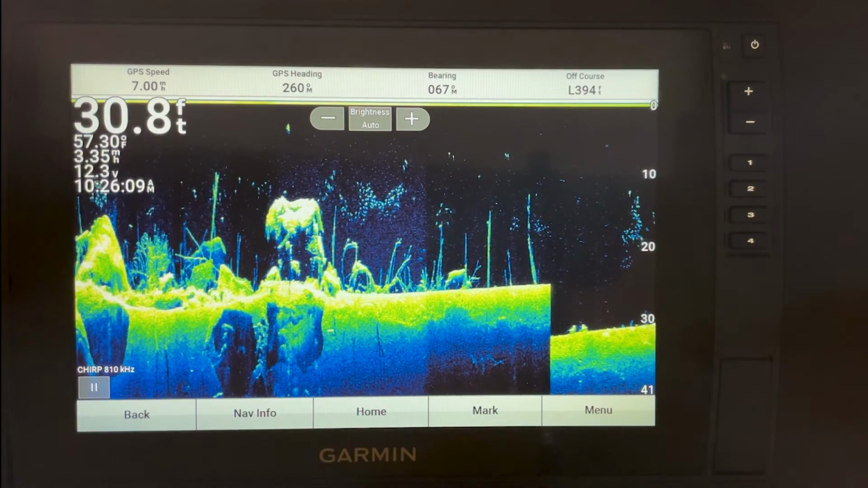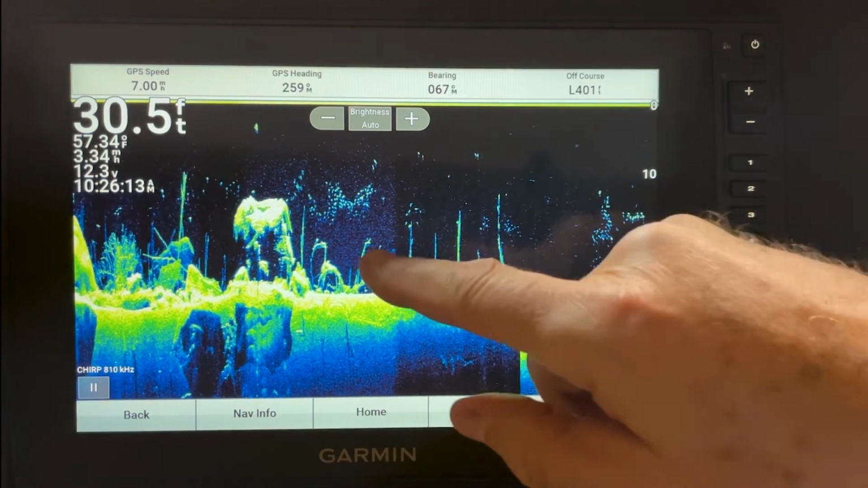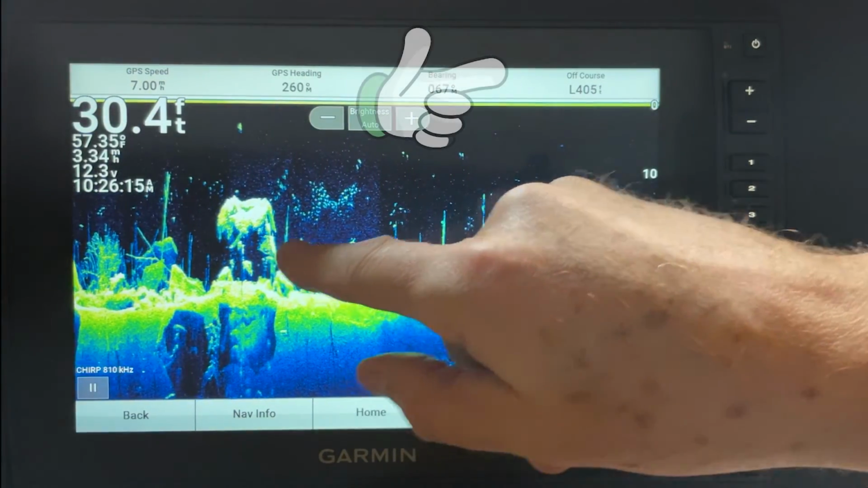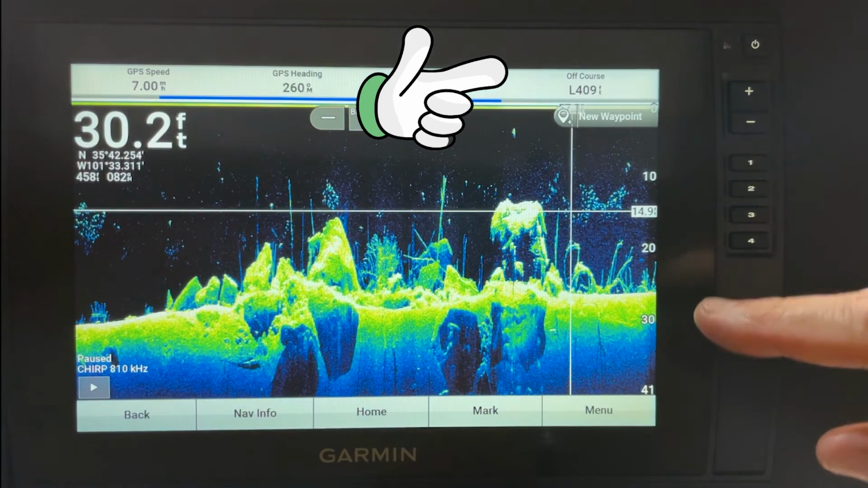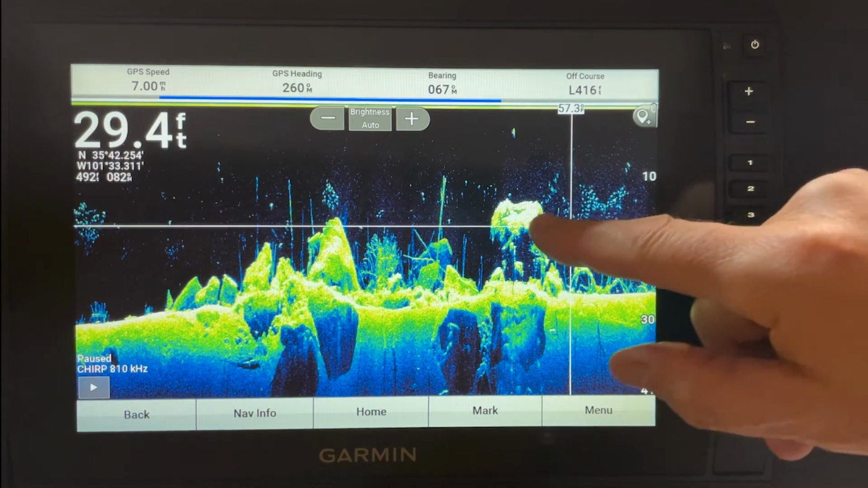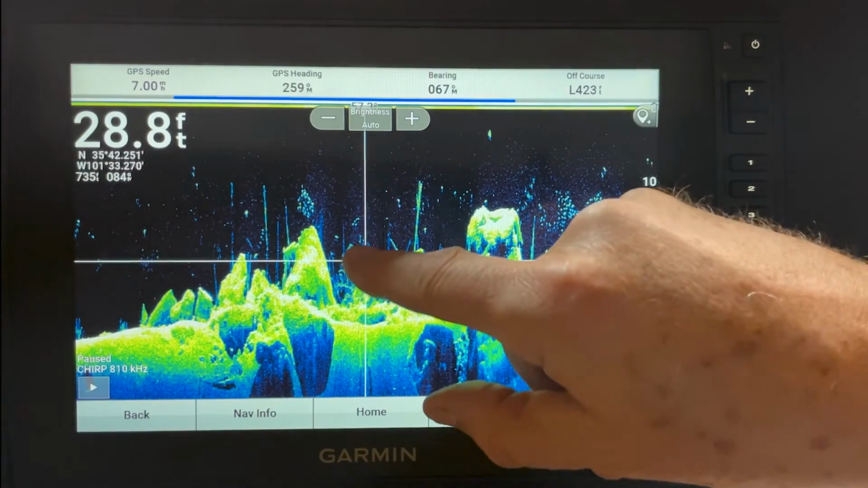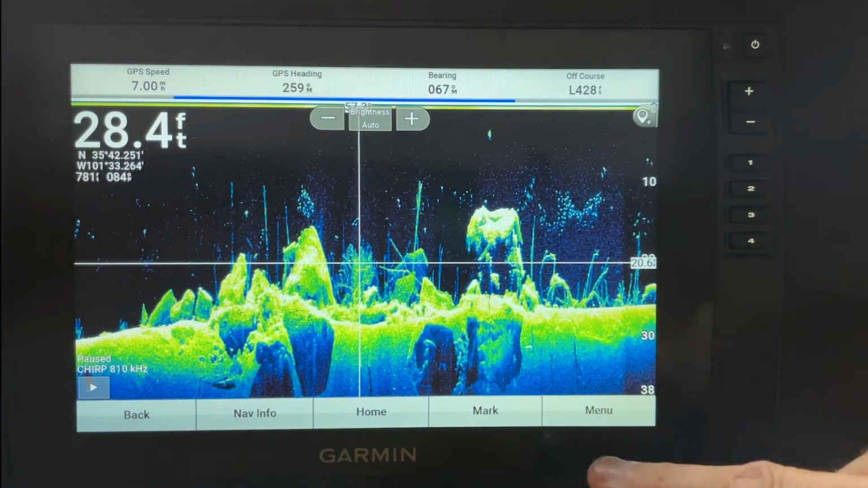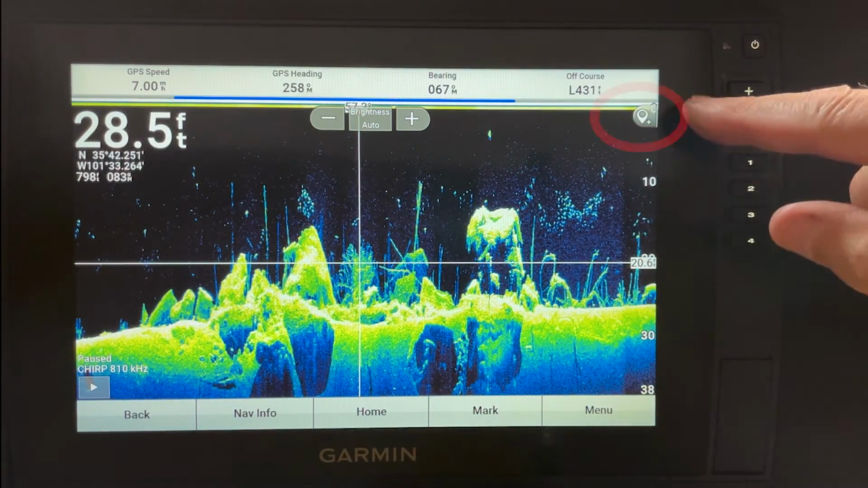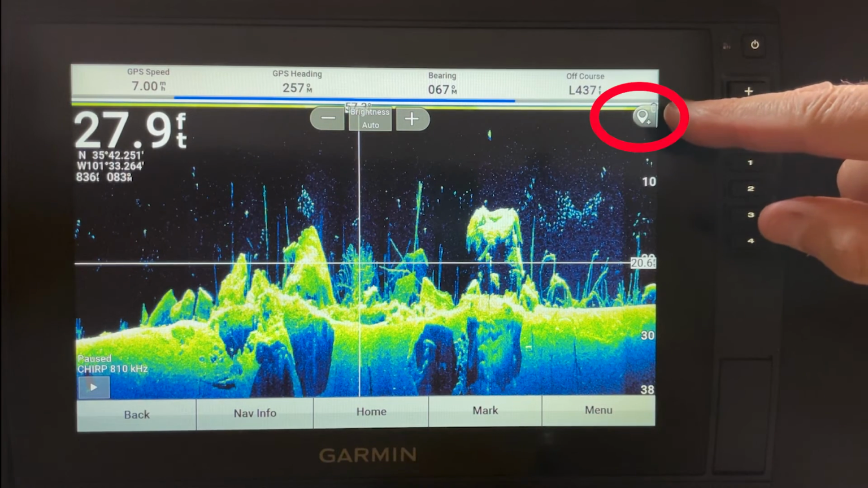Now I'll give you a little bonus tip here. If you want to mark something, you can put your finger on there and swipe and it will pause the screen. So when you pause it, you've got these crosshairs. And you can just touch on something if you wanted to mark that brush pile right there. And see this inverted teardrop up here? That's what you press to mark it.